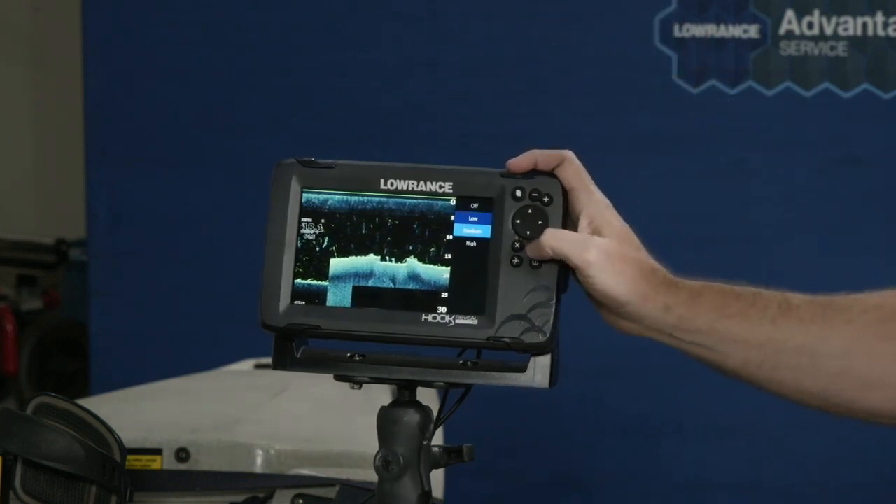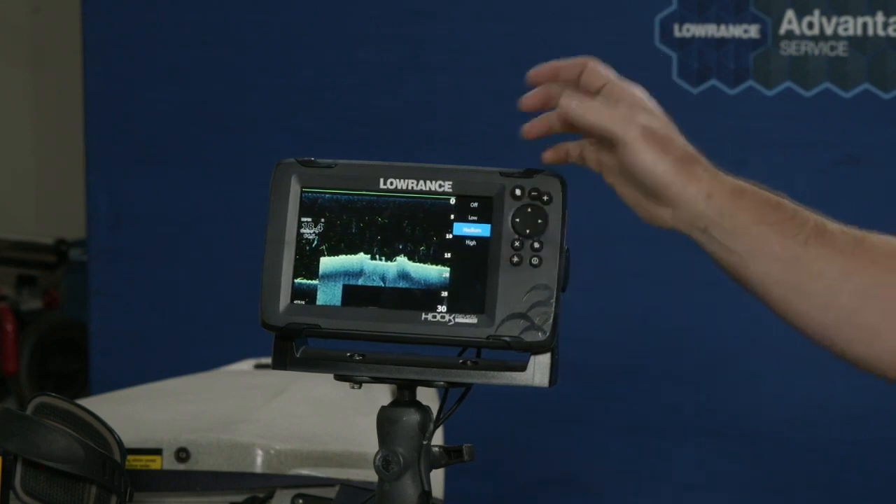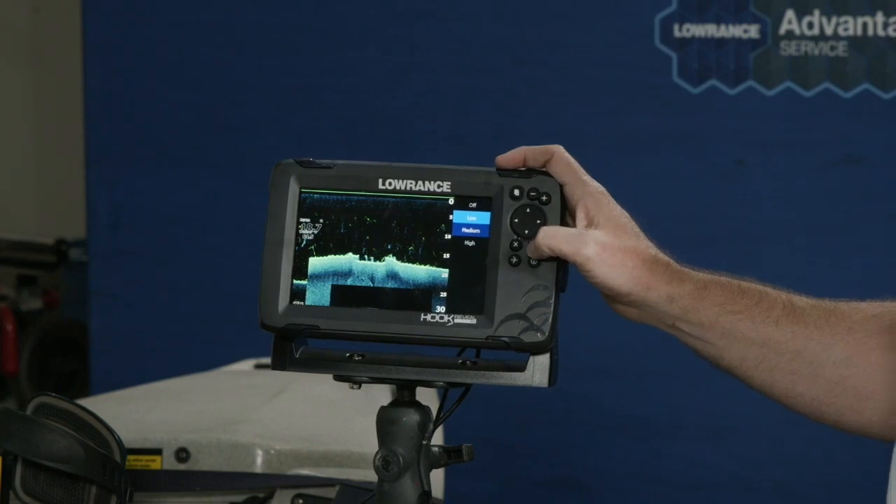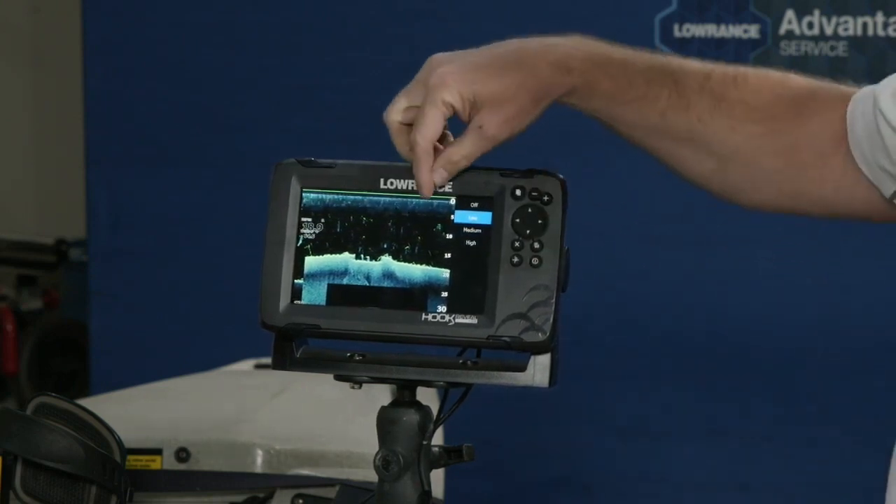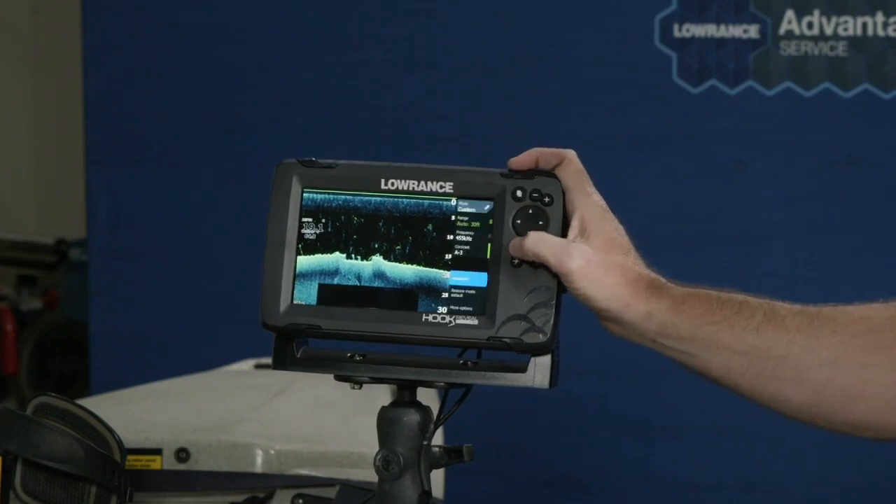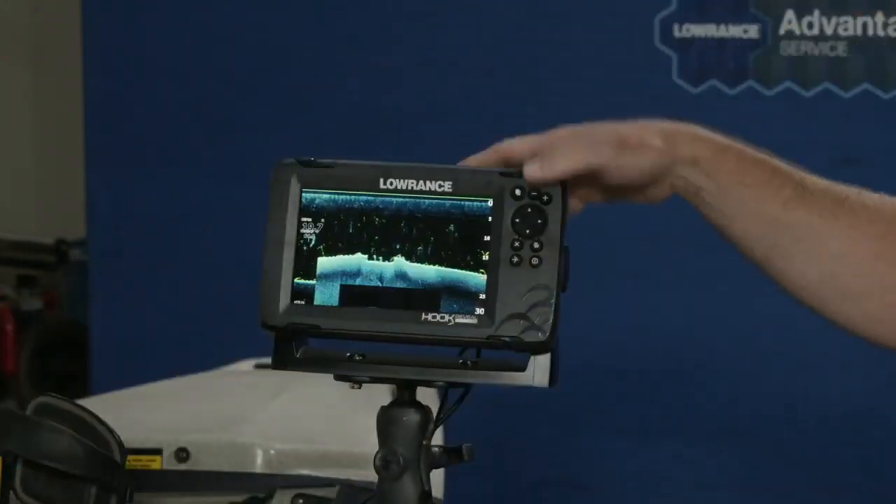So if you wanted to tune some of that out, you can turn surface clarity to medium or high. What I found, though, is I actually like it on low, or at most medium if I'm in really turbulent water, because it allows me to see these smaller targets better and still see up at the top. So that's kind of the last little setup trick.